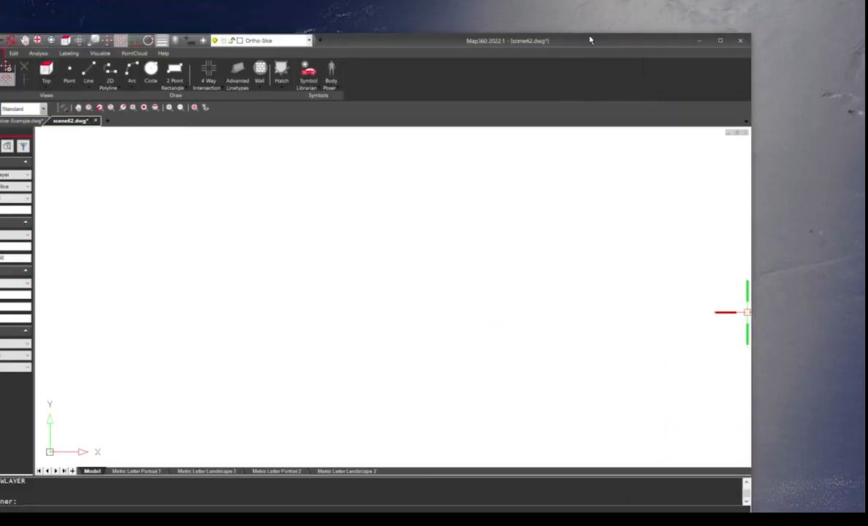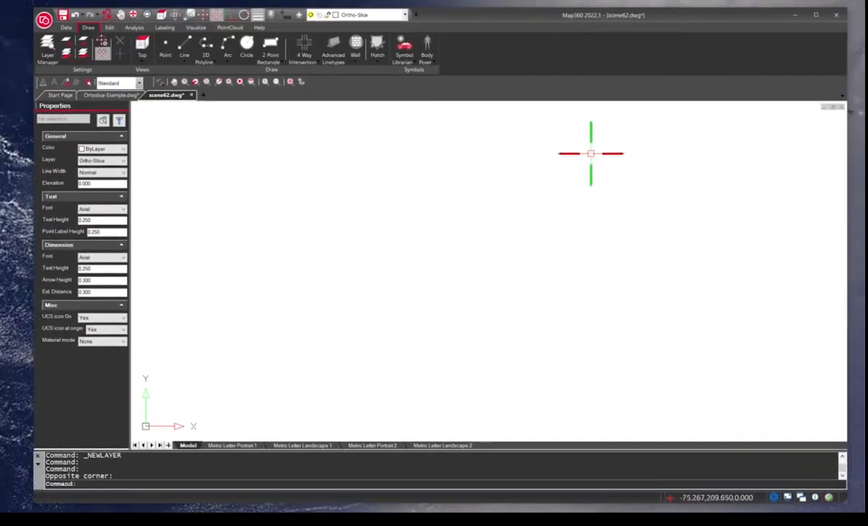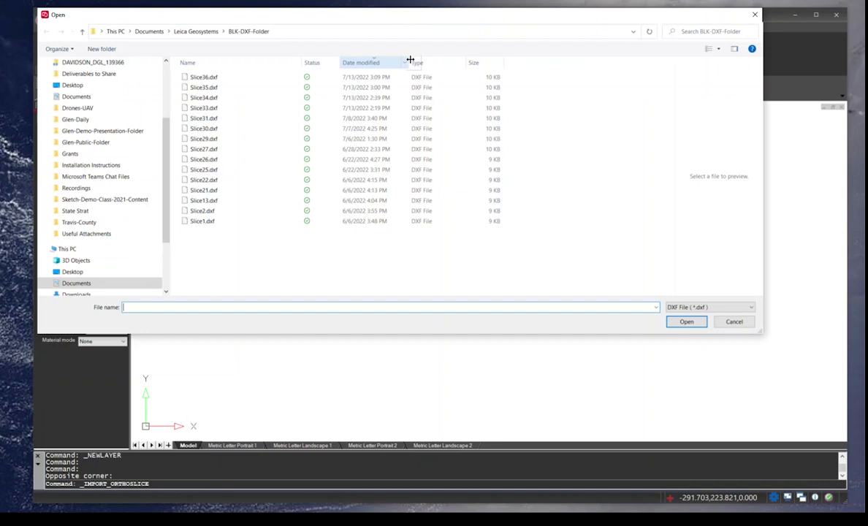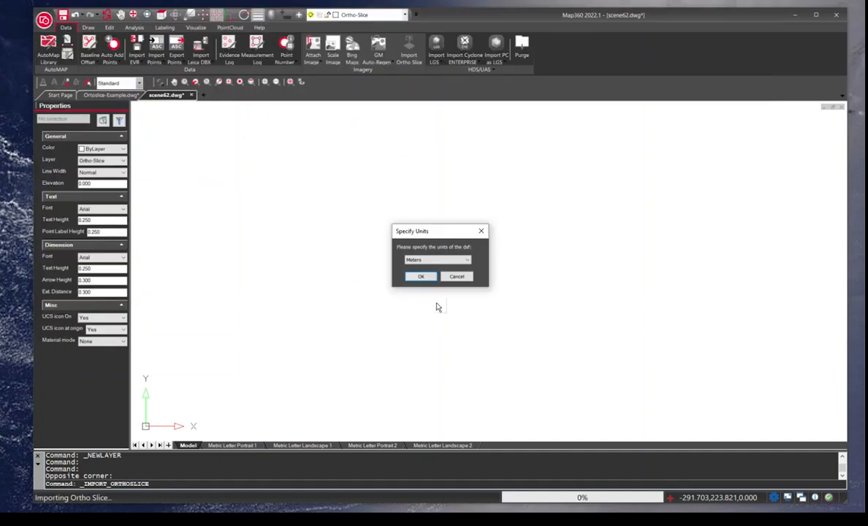And the next stage would be to get that ortho slice into Map 360. So I just have a brand new drawing opened up here. We're going to come over here to the data tab, where we have all the different ways that we can bring data into Map 360, but the one we want to focus on is the import ortho slice. So we're going to click on that, and I have this one. These ones I just created minutes ago, so we're going to use one of those.